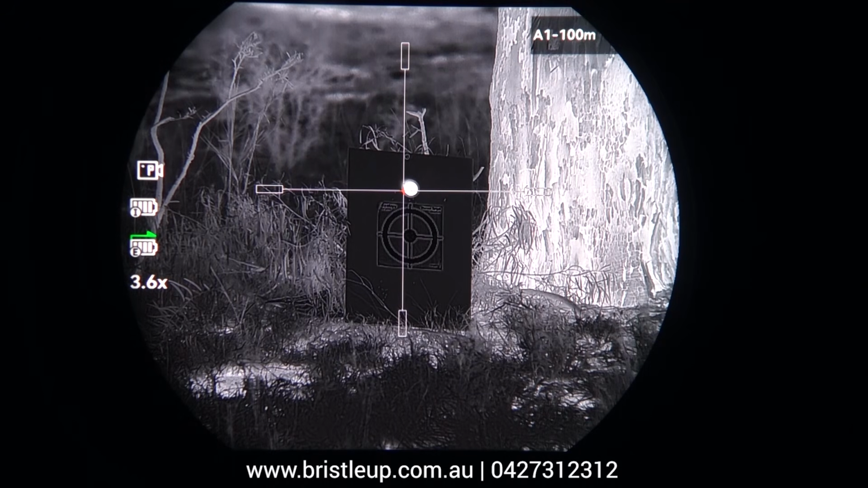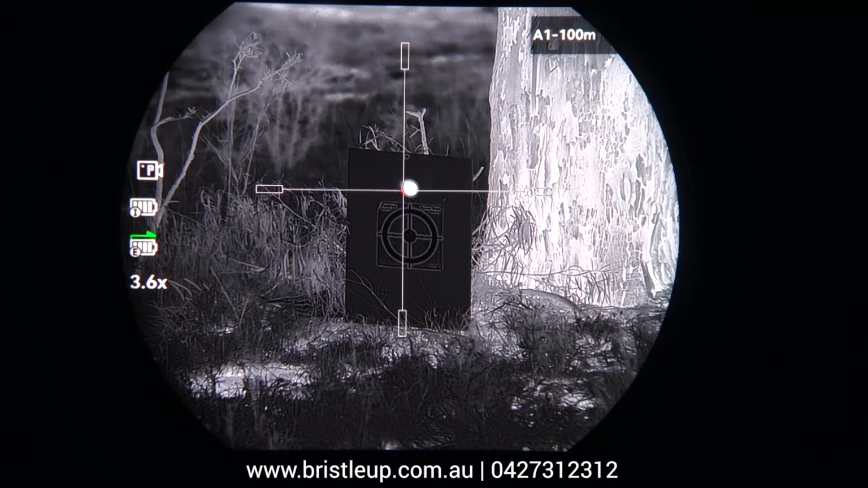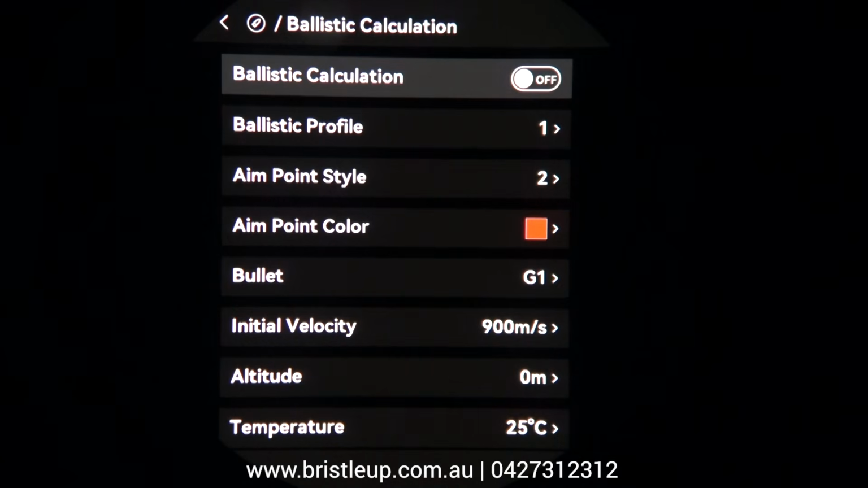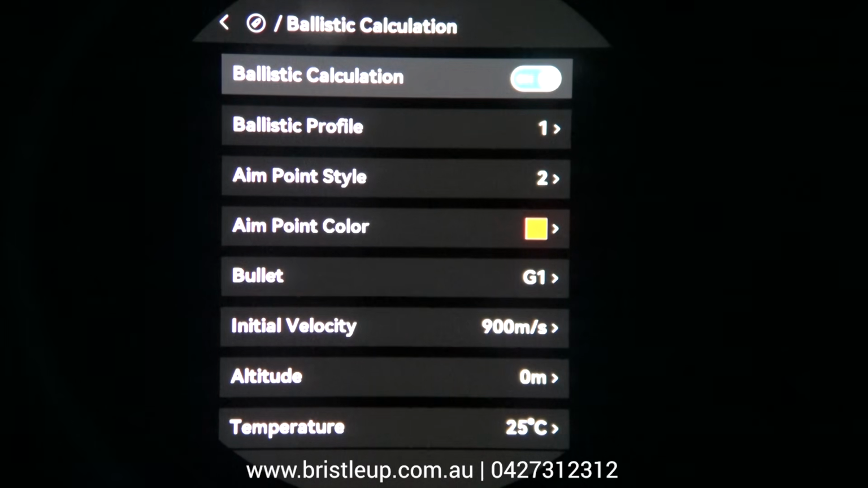But now let's take a look at the ballistics calculation. So we'll bring up the menu again, hold in the palette button, and then we're going to select advanced settings, and then we'll go down to ballistics calculation. Okay, now in here you can turn this on and off. If it's active, it will show your suggested point of aim on the screen.